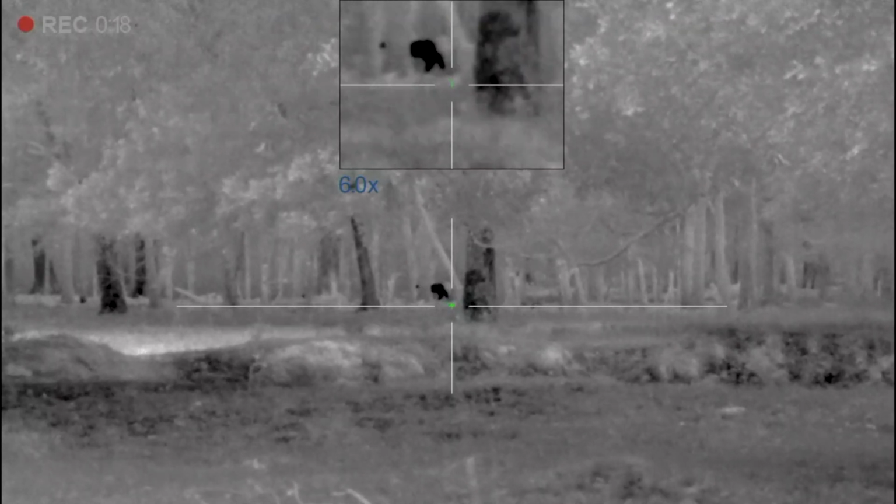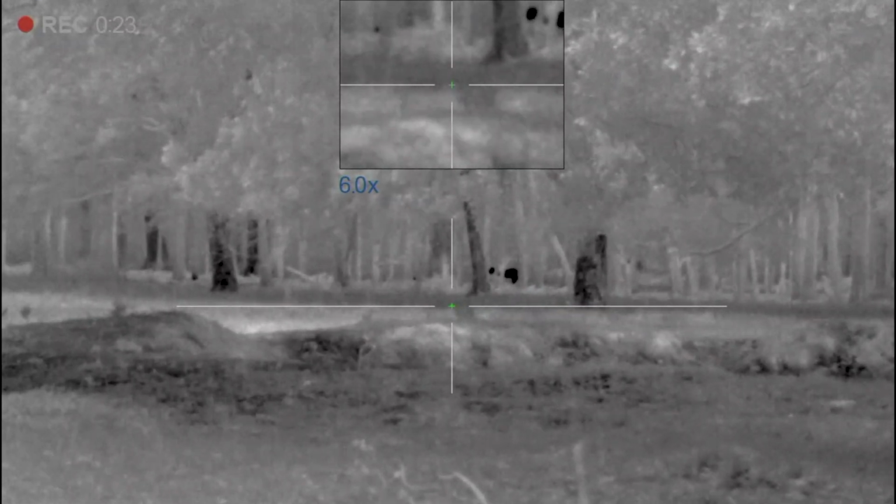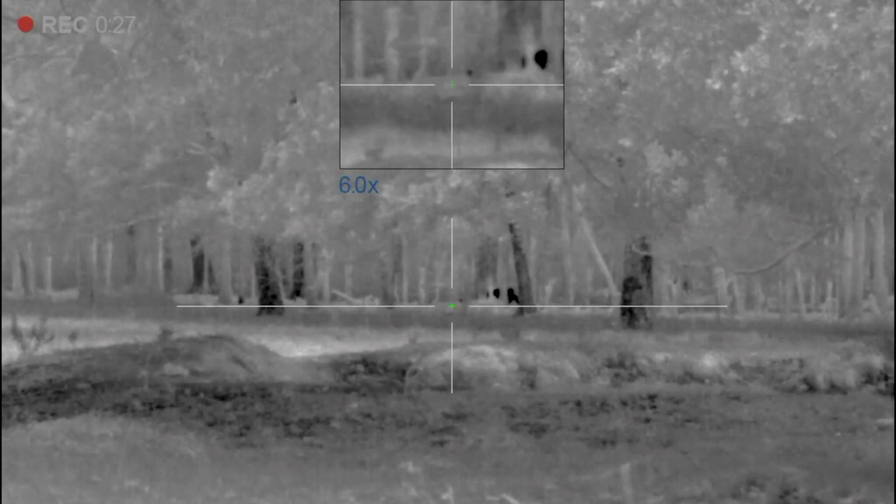Around 10 p.m., I caught this small deer working this tree line about 150 yards away. In this video, you can really see the depth perception and three-dimensional imagery of this Pulsar Thermion XG50. Around 10:30, these two coyotes were chasing each other and literally running within 30 yards of Sean and I. Like I said, this cold front has every animal in creation moving.